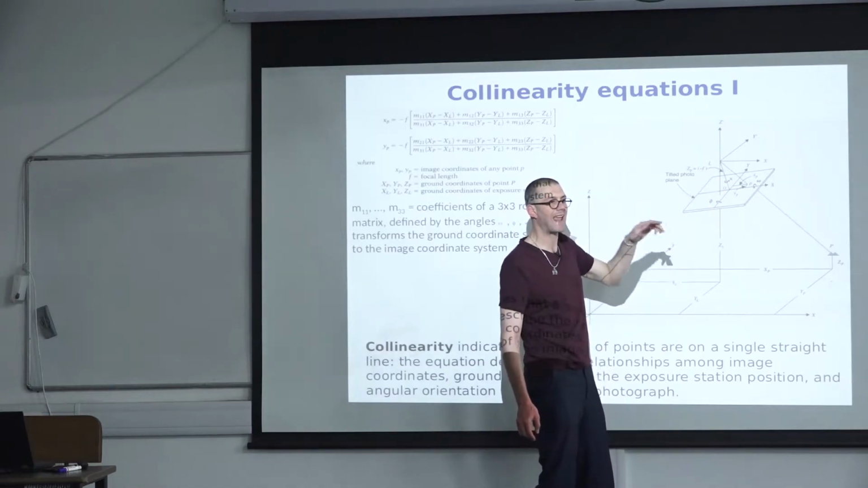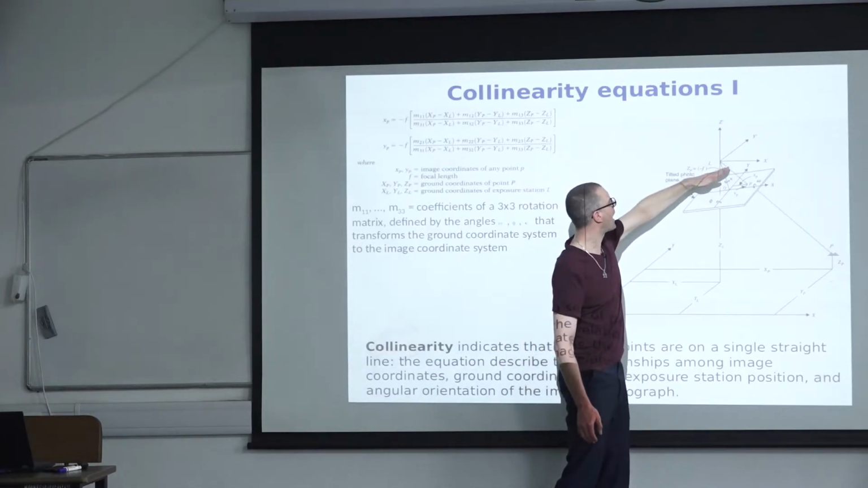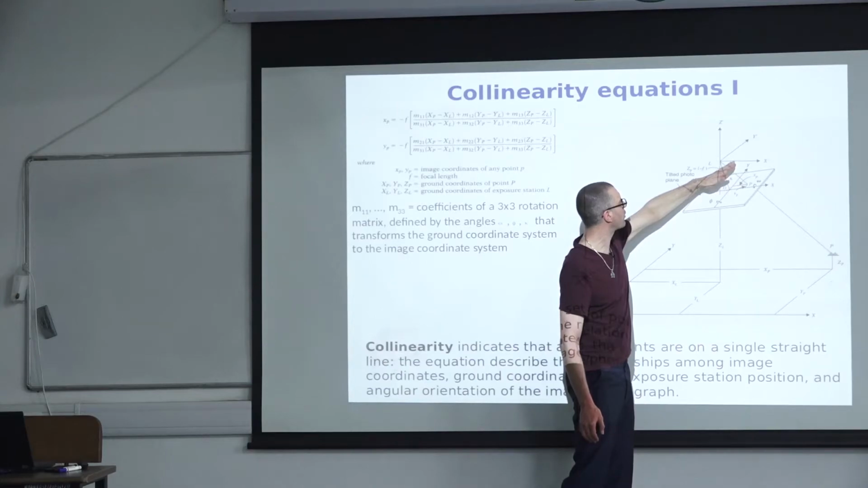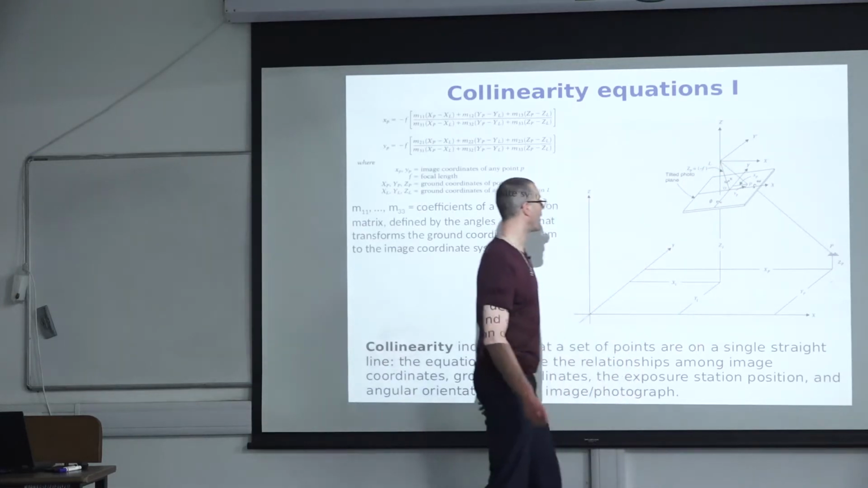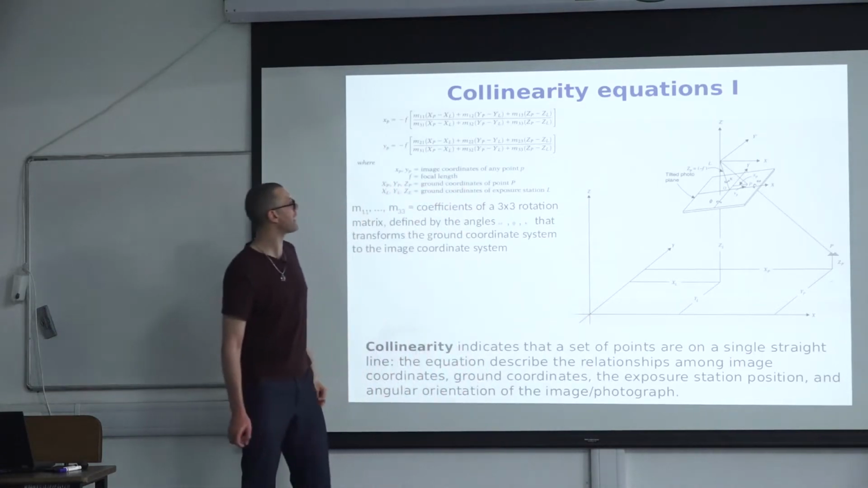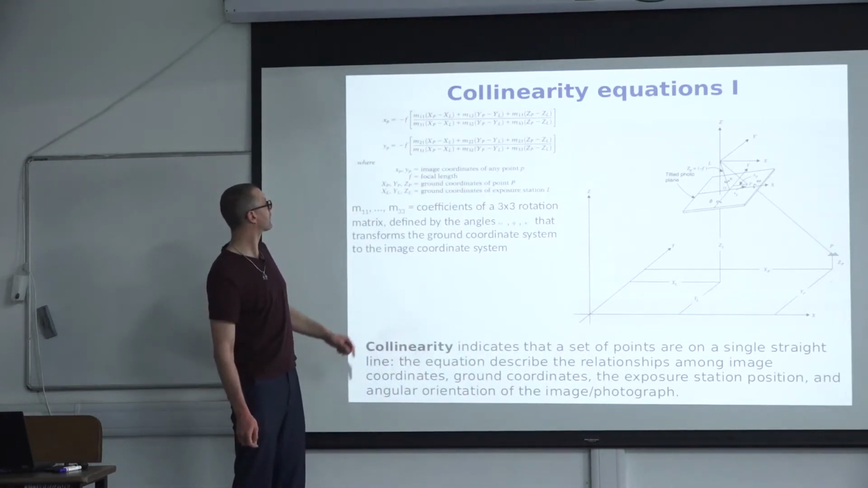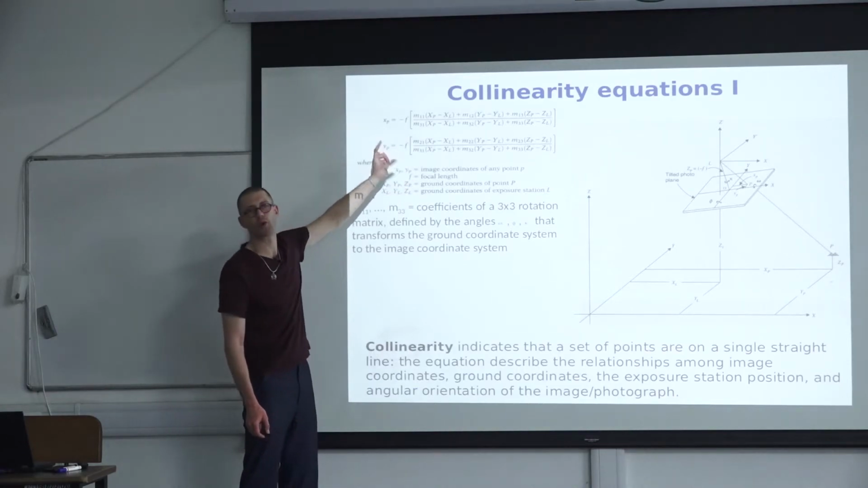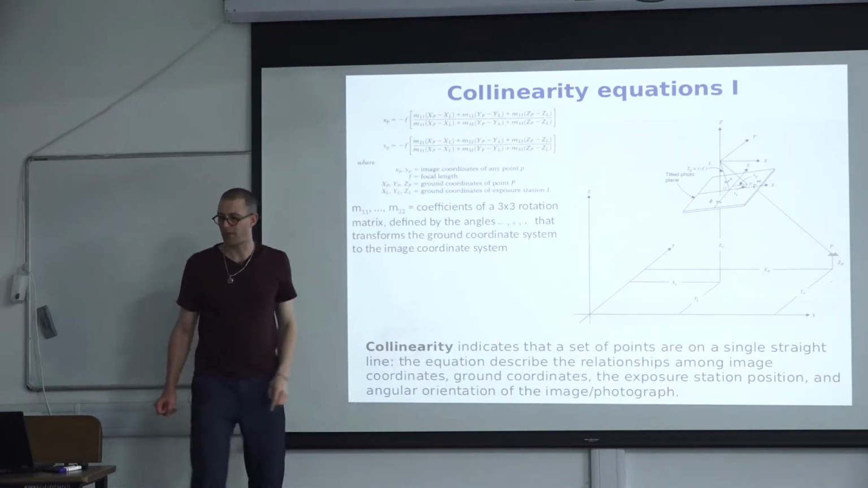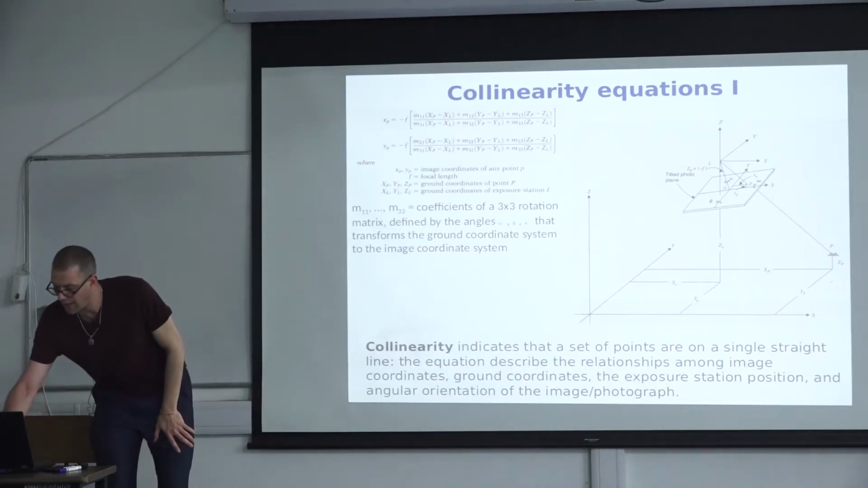You're really measuring angles. You just have different planes that you're observing. You have a focal plane, and you have a surface, and you are combining those different angles. So you have image coordinates and ground coordinates, and you can convert between them. So this is what the collinearity equations allow you to do.